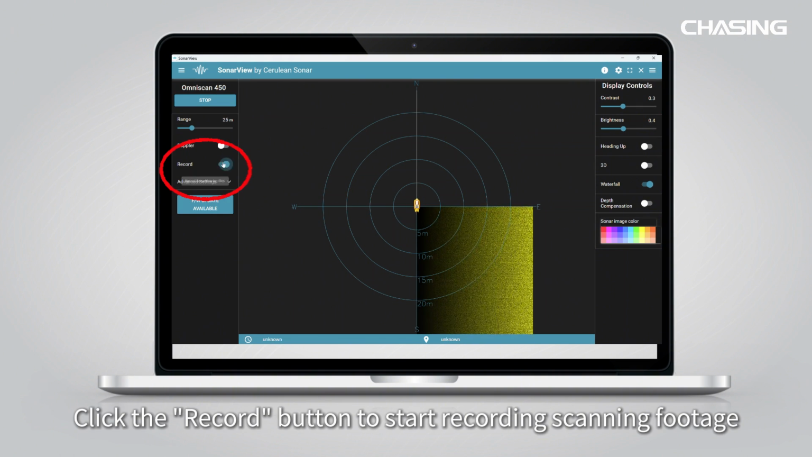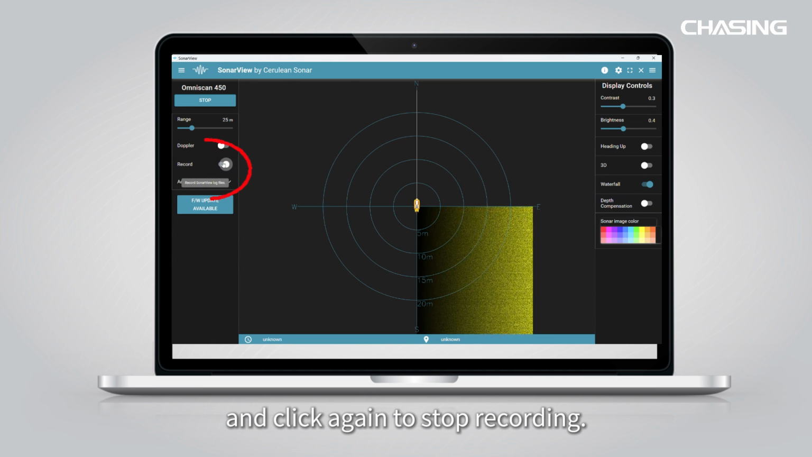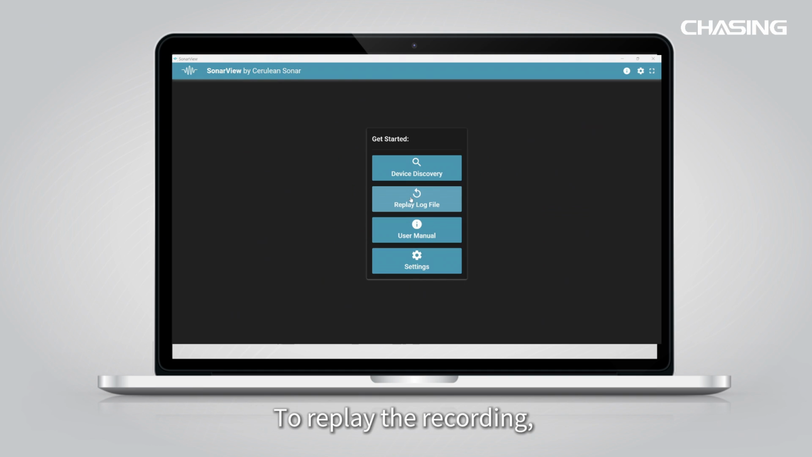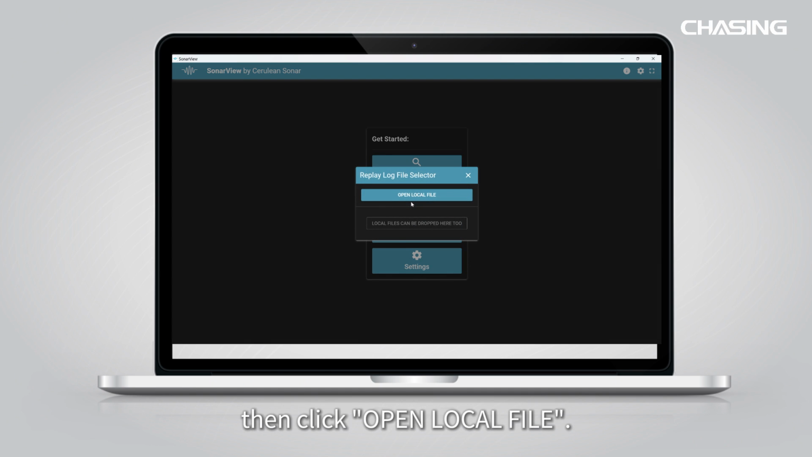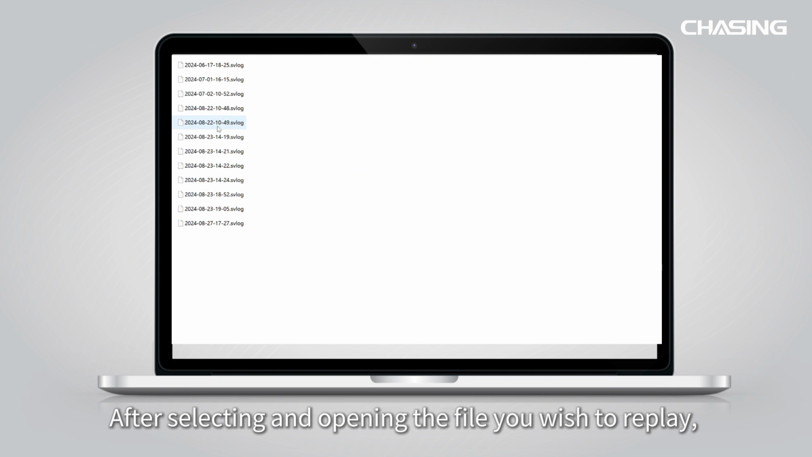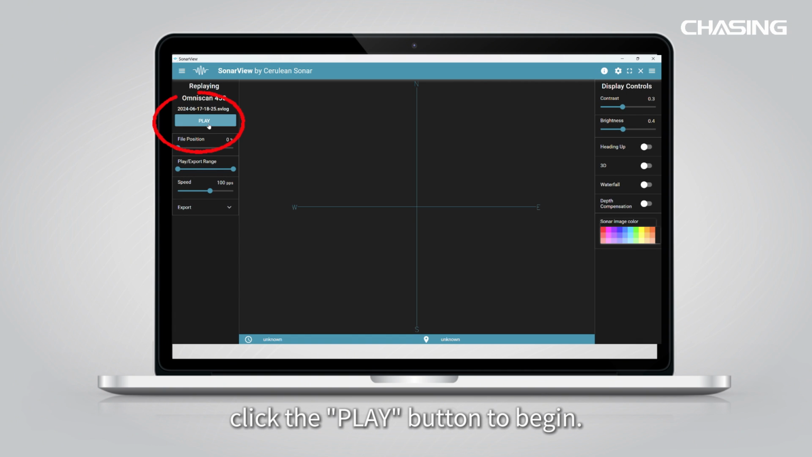Click the Record button to start recording scanning footage and click again to stop recording. To replay the recording, simply click Replay Log File when starting the program, then click Open Local File. After selecting and opening the file you wish to replay, click the Play button to begin.